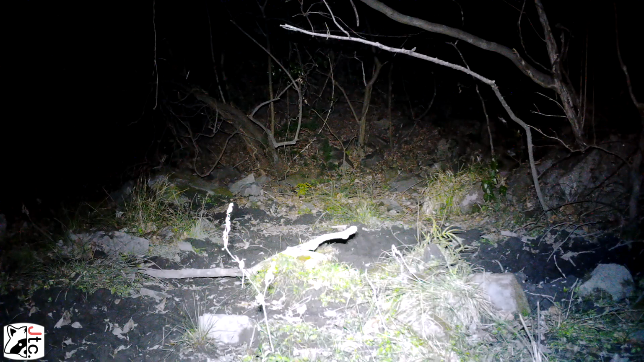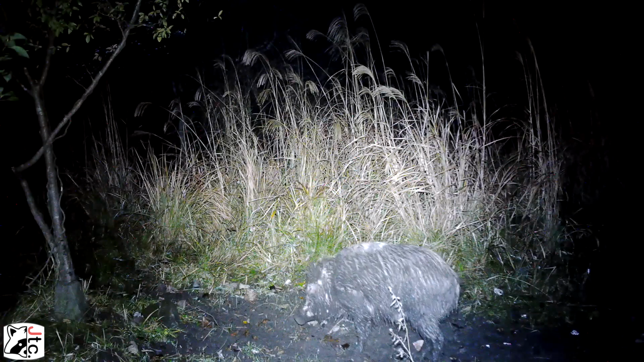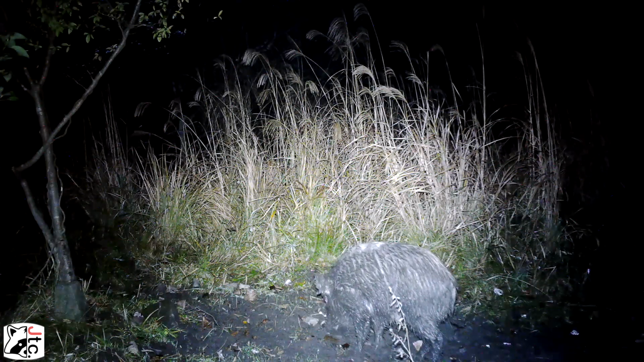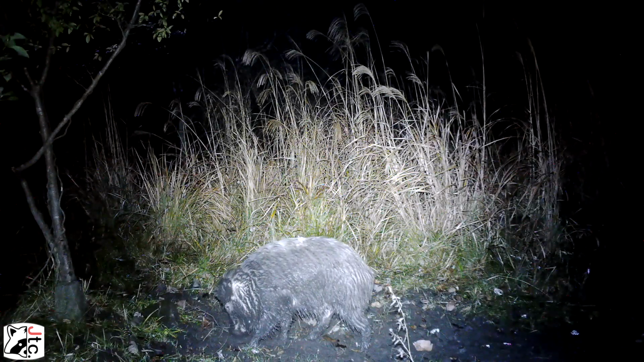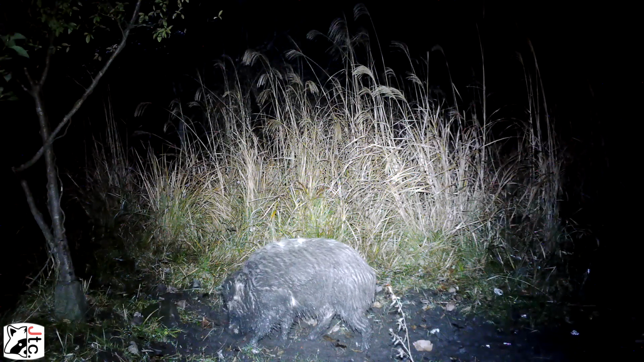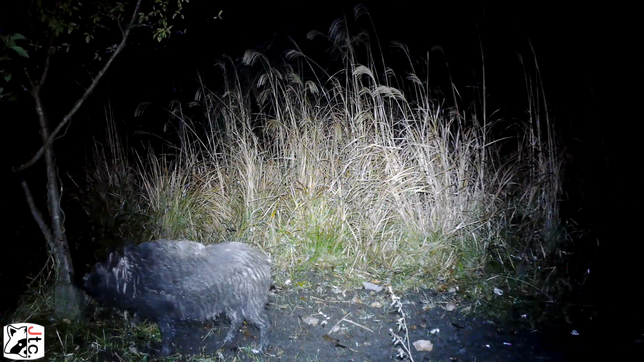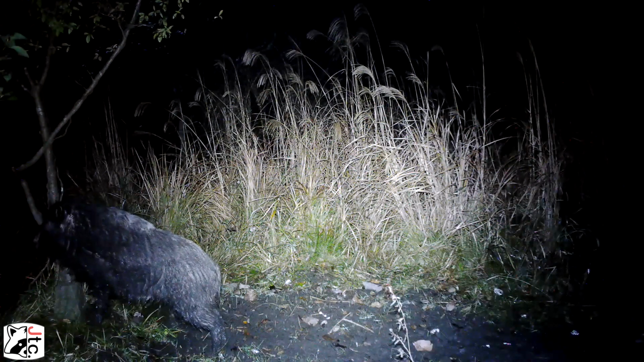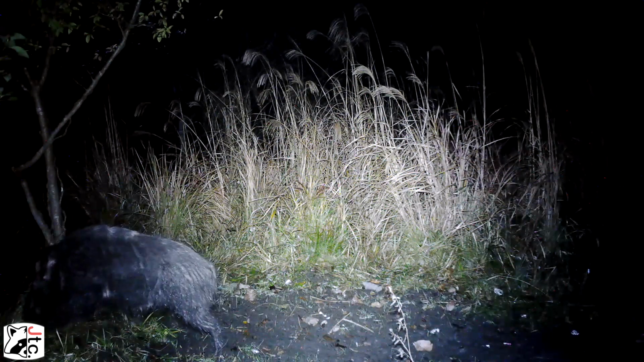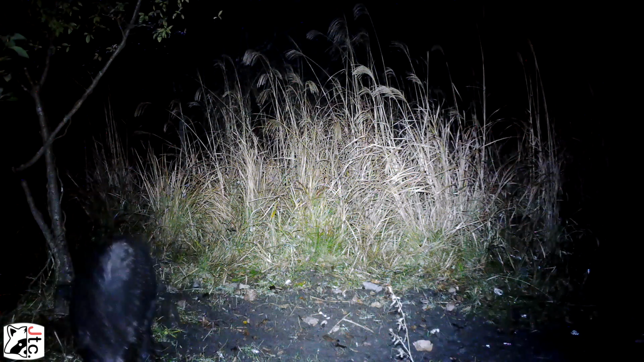What do we got coming up next? Oh, we got some more boar. Another muddy guy. Just had a quick roll in the mud there, didn't he? Nice and wet and muddy, sniffing around. I think on that tree there, he's going to scratch his body just a little bit. They'll do that just to scratch an itch. And there it goes, little scratch, little shake. Good looking muddy guy there.